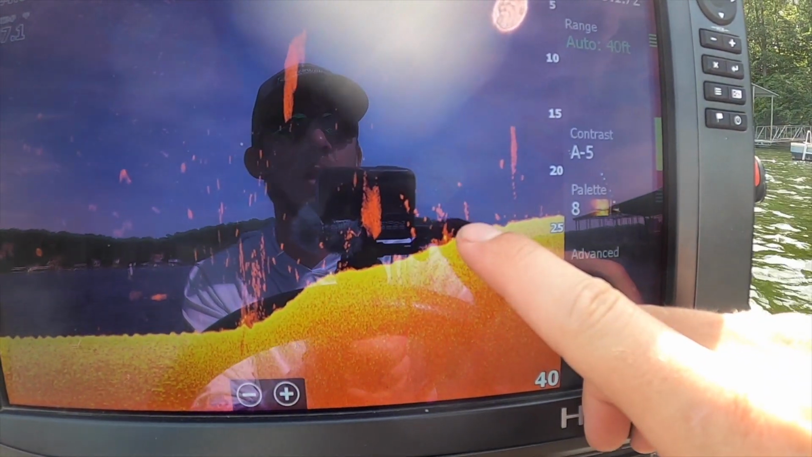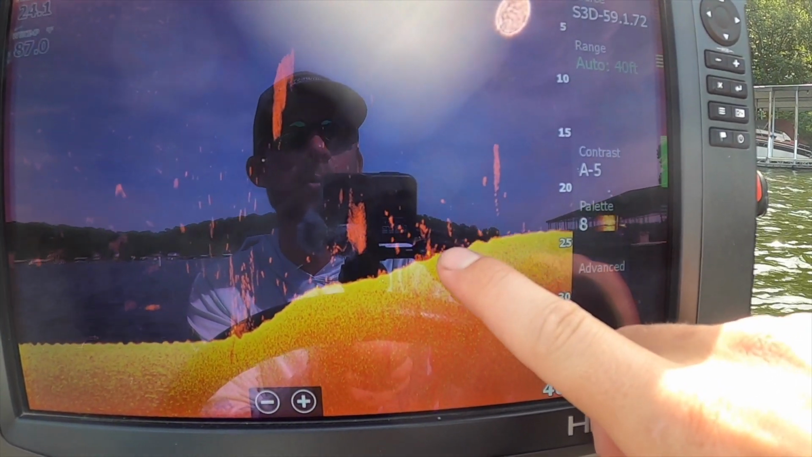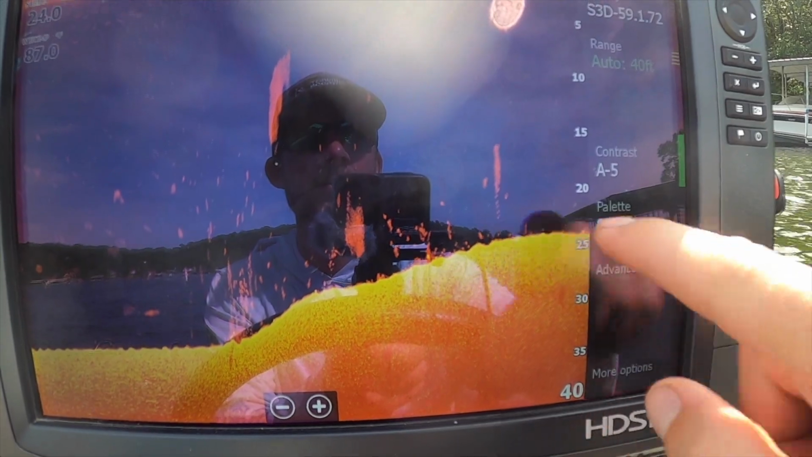There's some more fish strung out across the bottom. That's kind of really how bass look. Whether you can count them individually, they look like little Tic Tacs is what I call them.